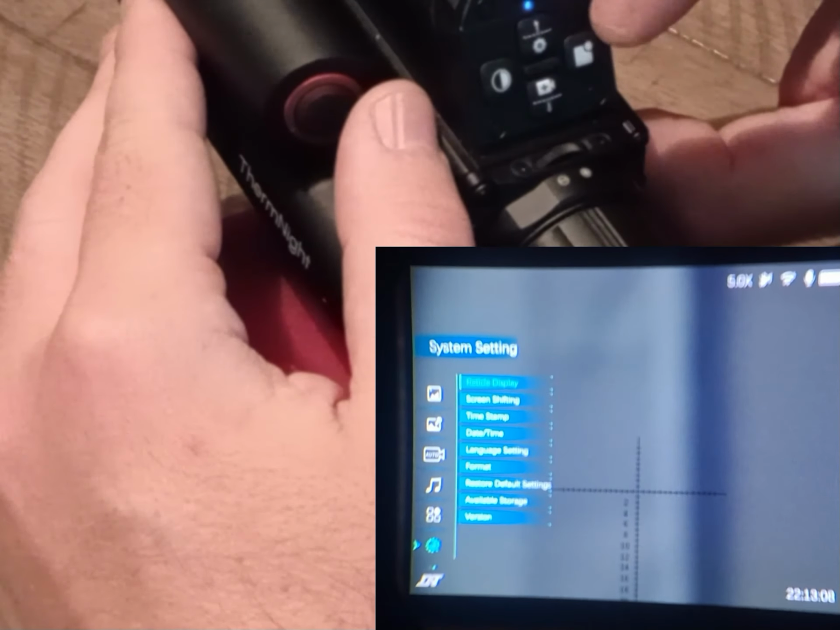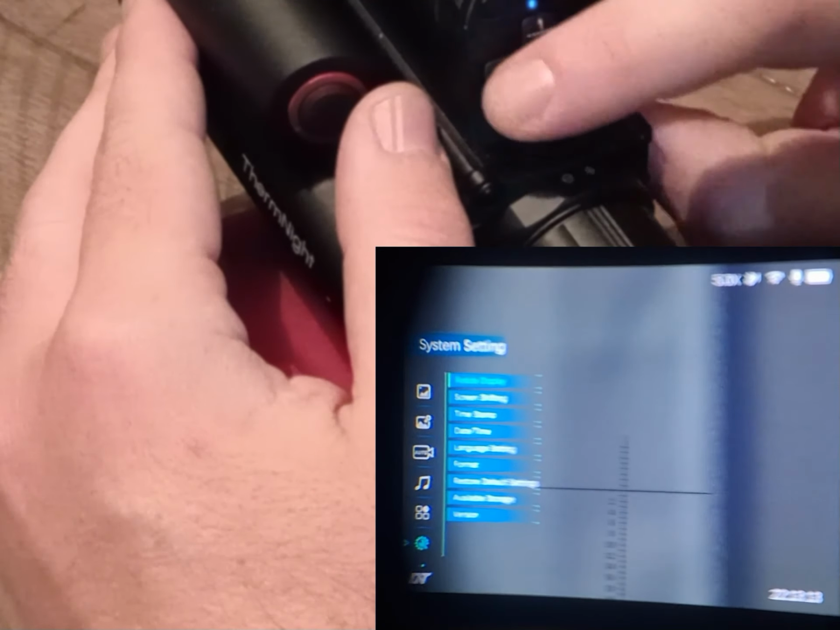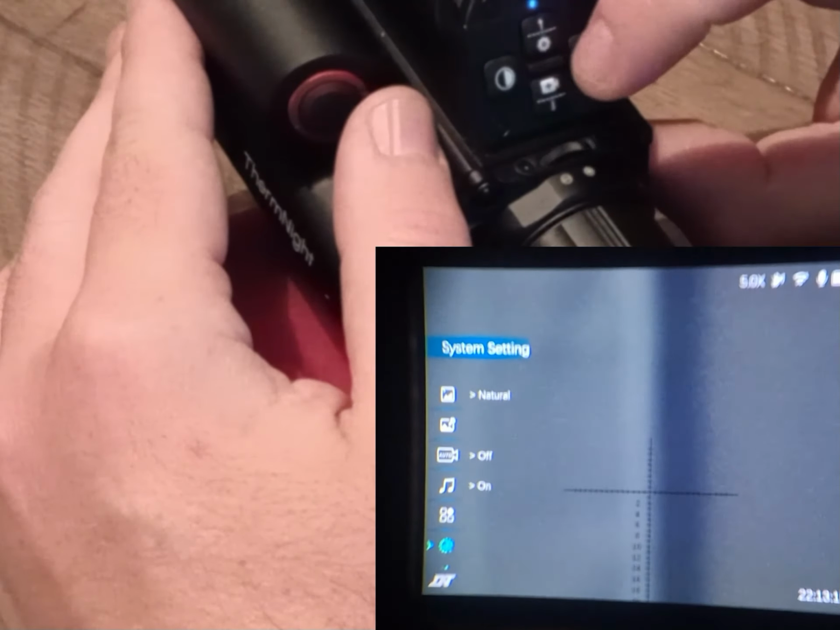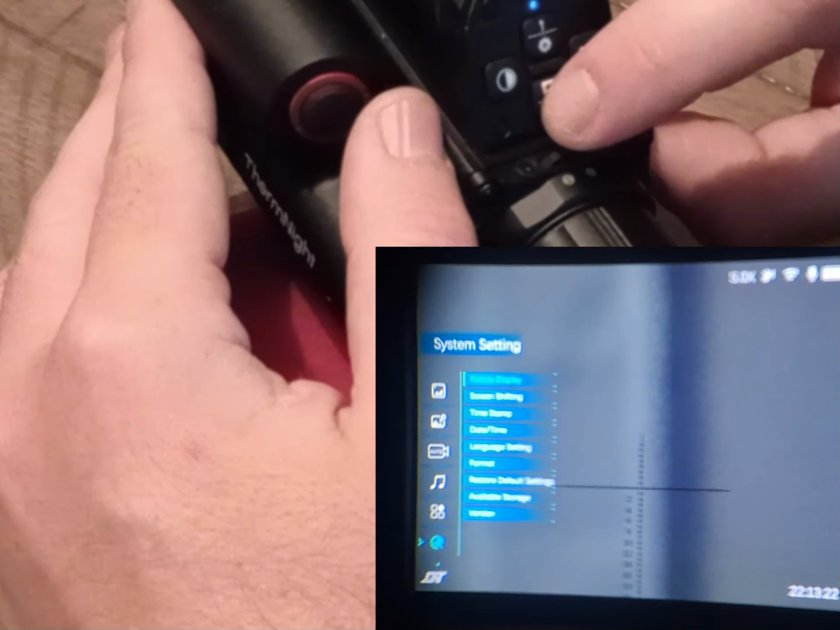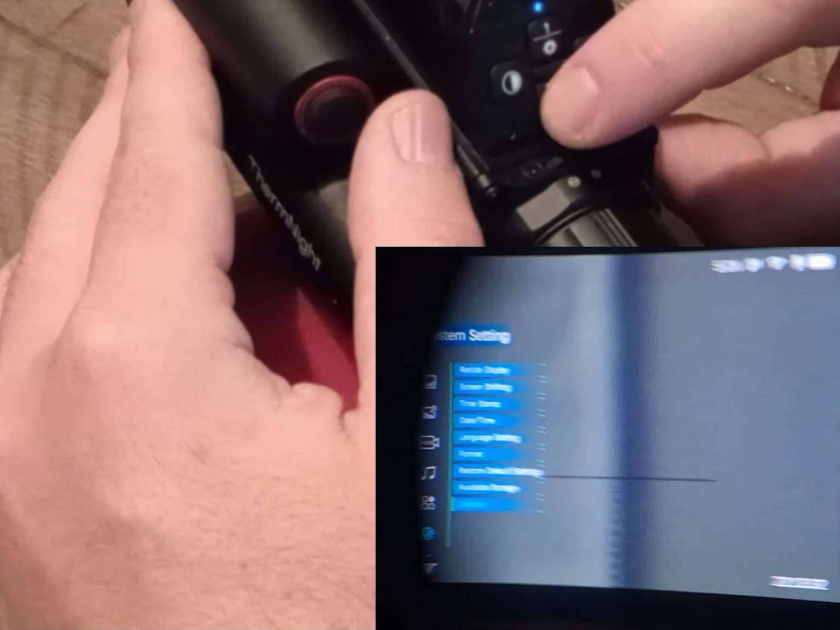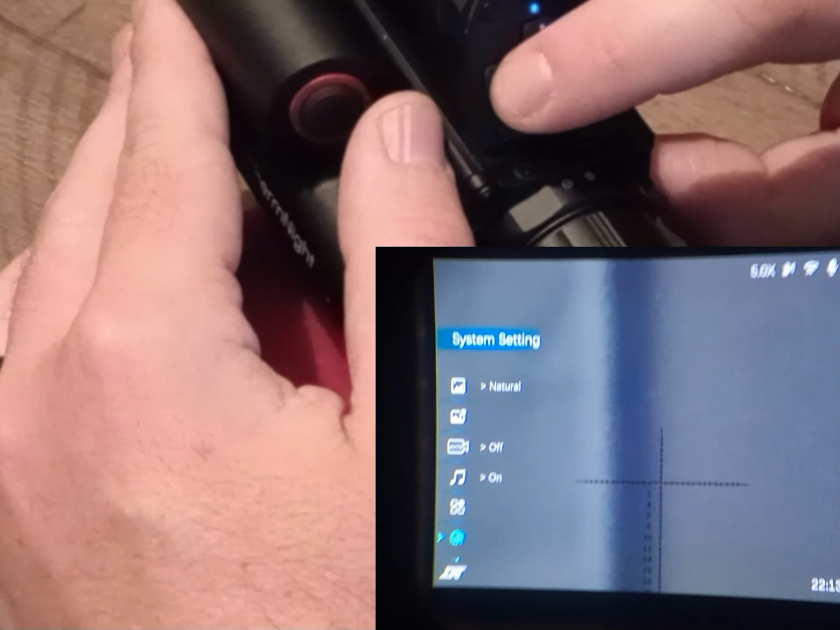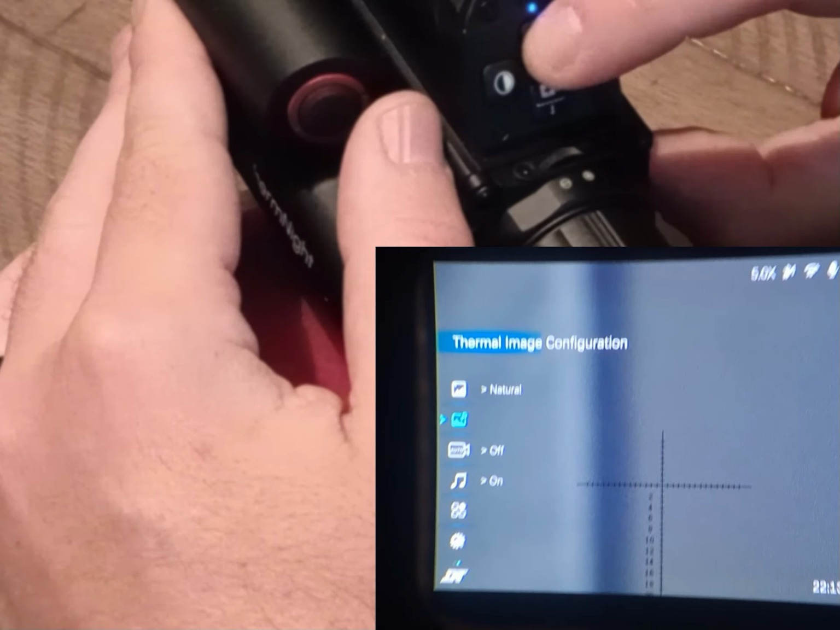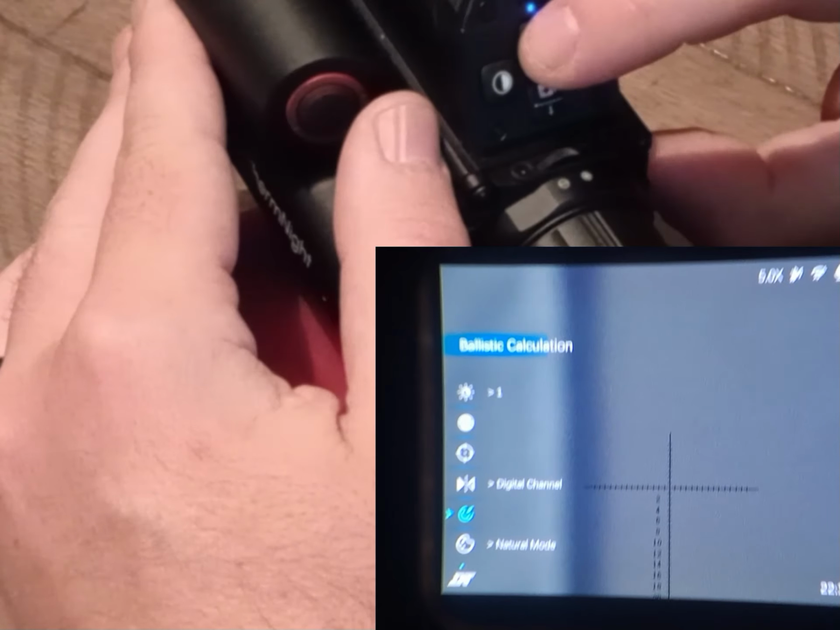So to change stuff in your settings, you use this right button, right and left. Left takes you back to the main menu of your settings. The right one opens that setting. And I can barely see what those are saying down there. But you can go through there and change as needed, get your date, your time set, really easy, all that good stuff. It's a pretty neat scope for what it is.